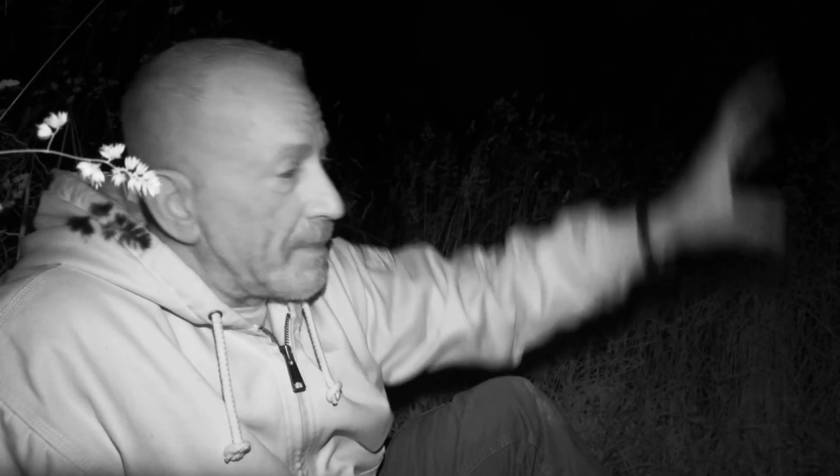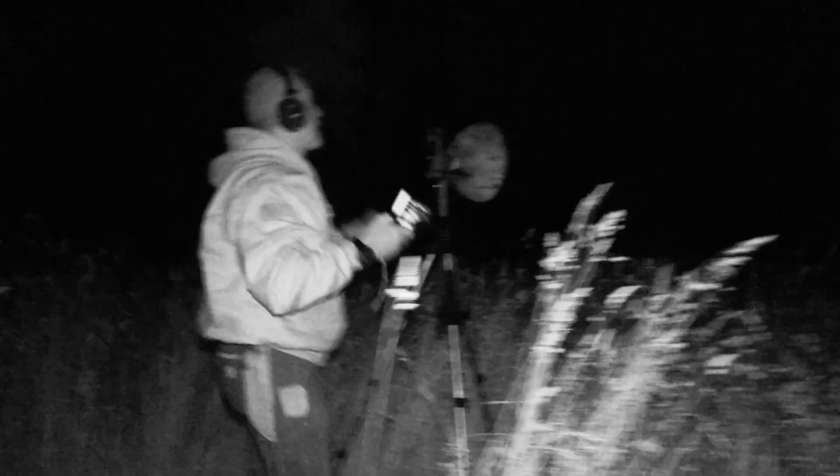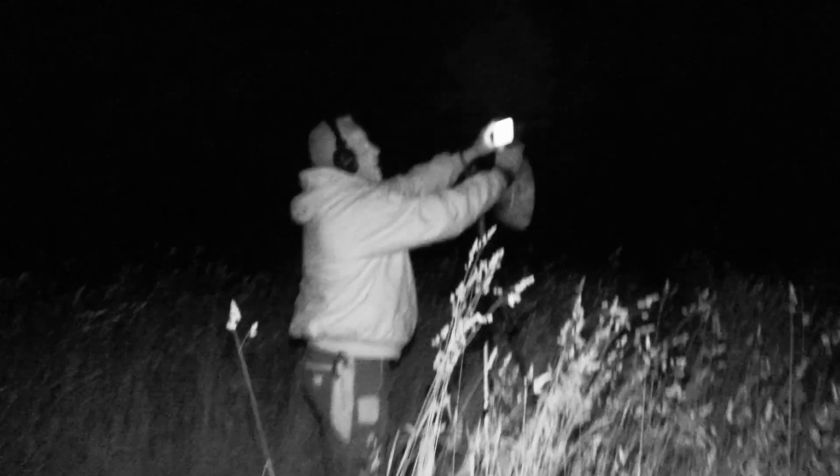Got the parabolic set up. I'm gonna turn on the thermal. We'll start scanning. I feel like whatever I've been tracking is sort of toying with me. But at this point, I'm now one step ahead of it because I've set up trail cams. And here, with my parabolic mic and my thermals, I have that tactical advantage.